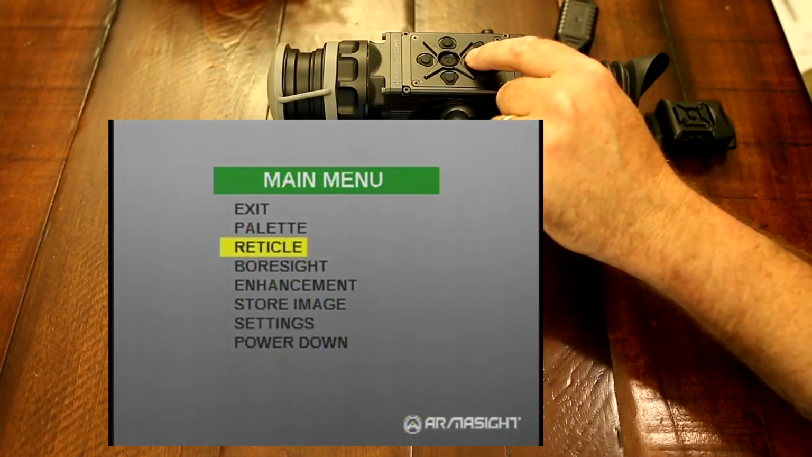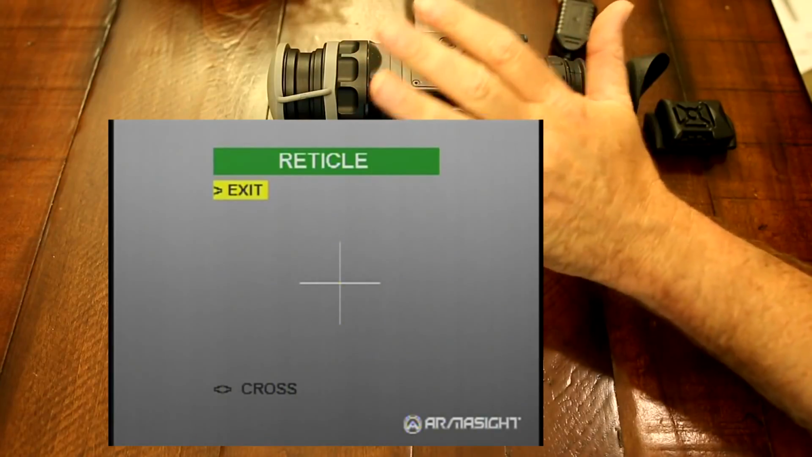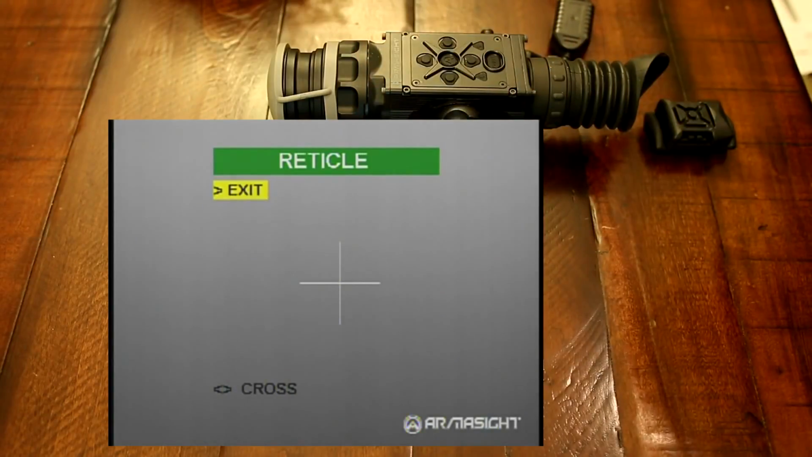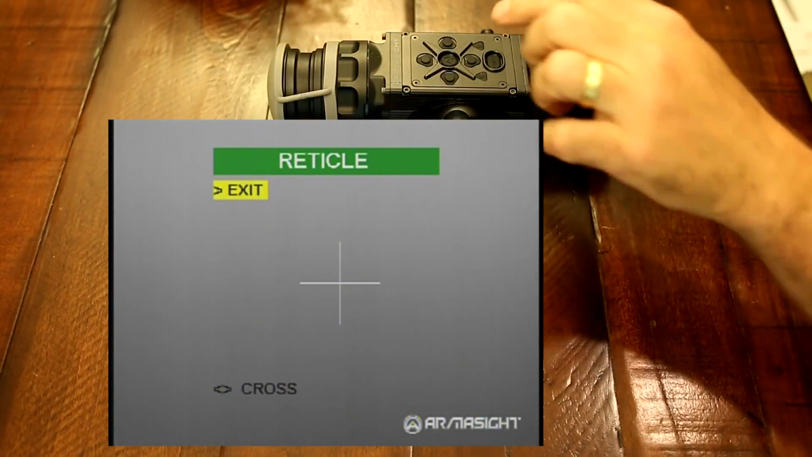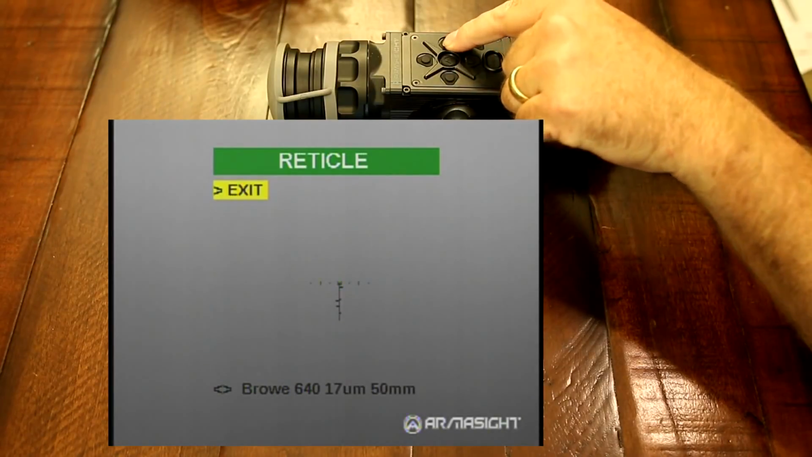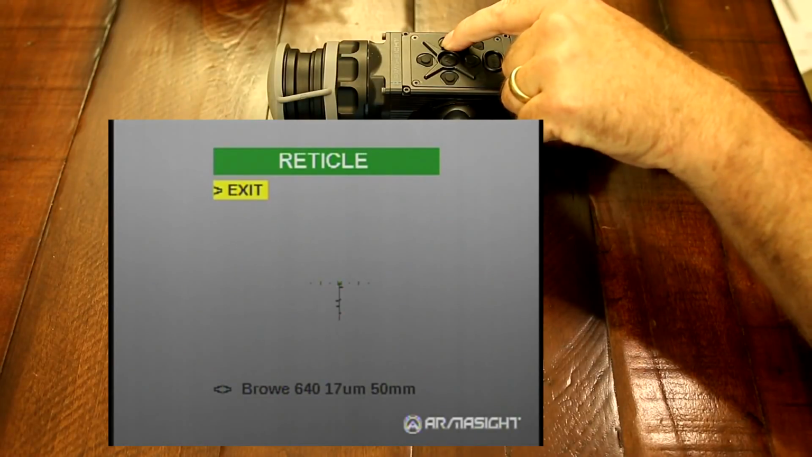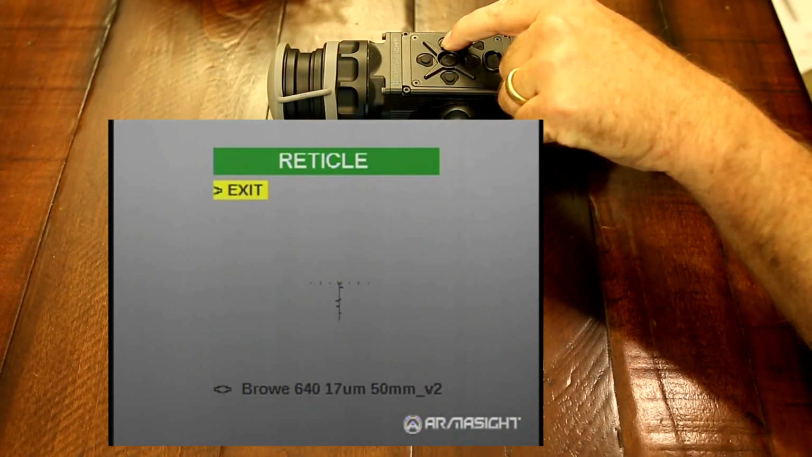Next is going to be your reticles, and you have the standard reticles that are on all the standard Apollos and Zeuses, but you will also have your new MOA and mil dot reticles. Here's one of the first new ones. Here's your next one.